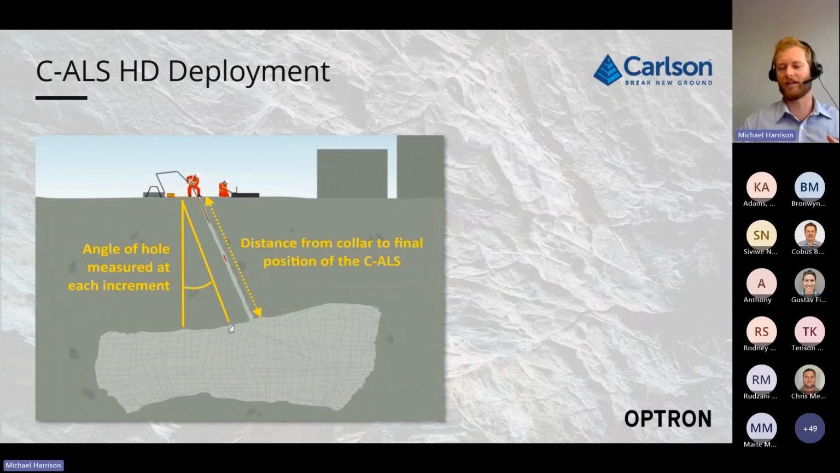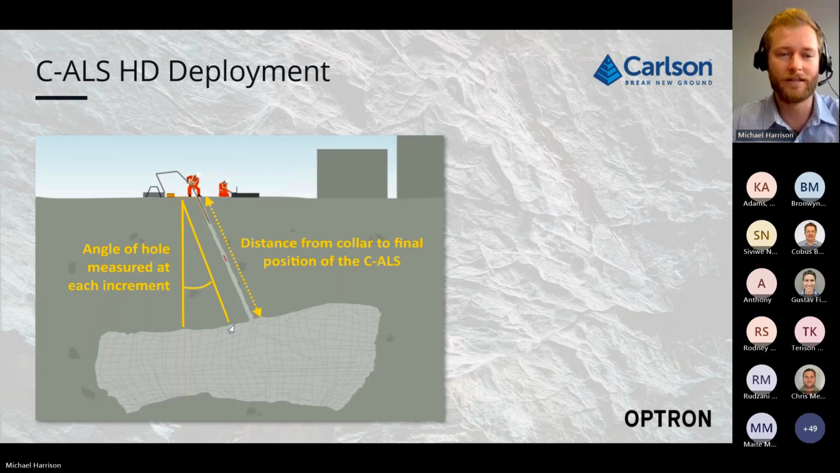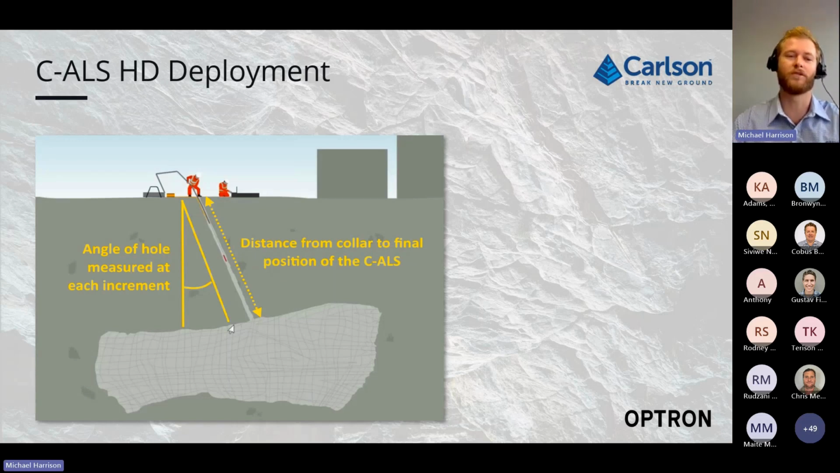Once you have surveyed the collar position and you know the starting heading of the CALs, you're then able to begin your deployment. You can almost visualize this as an open traverse. You start on a known point, which is the collar position, and then you feed the CALs down the borehole, taking regular measurements so that you can track the deviation of the hole, or the position of the CALs as it travels down the hole.